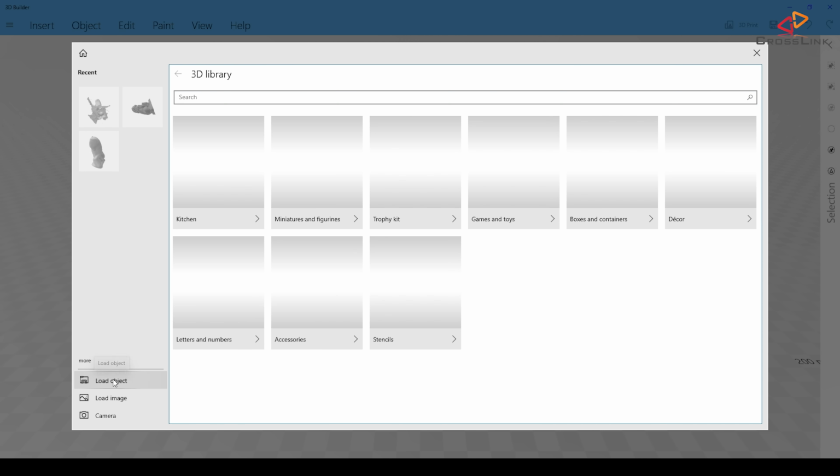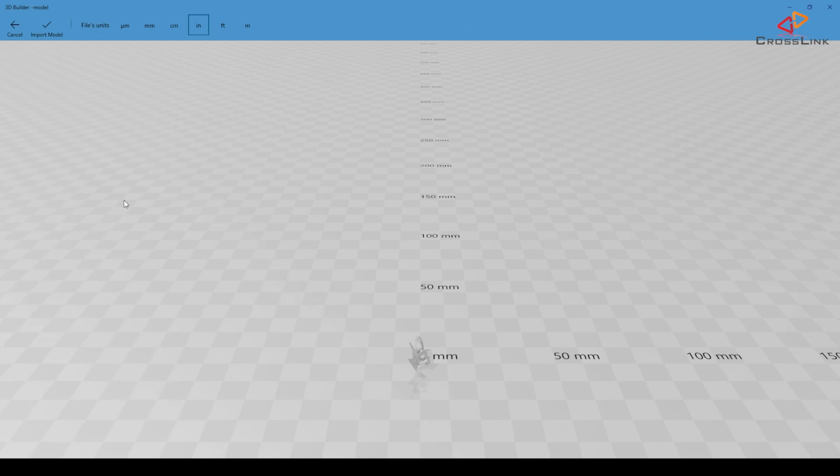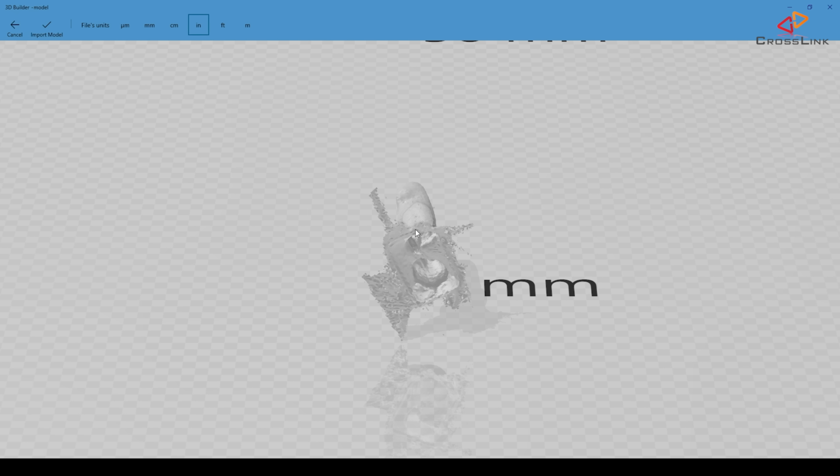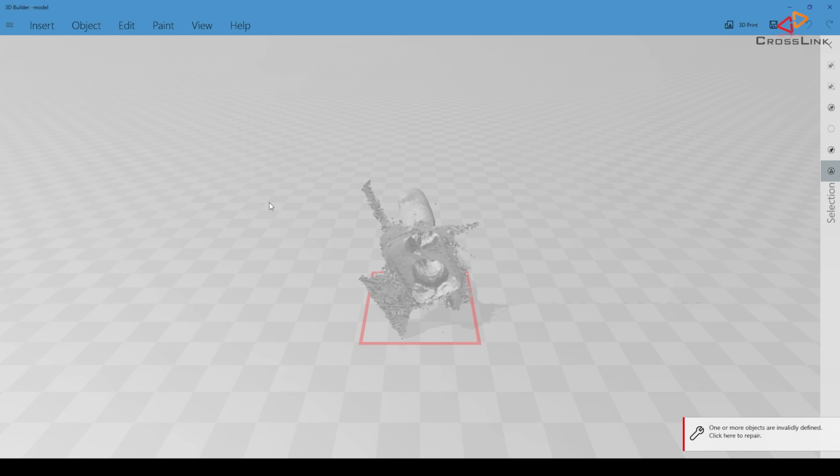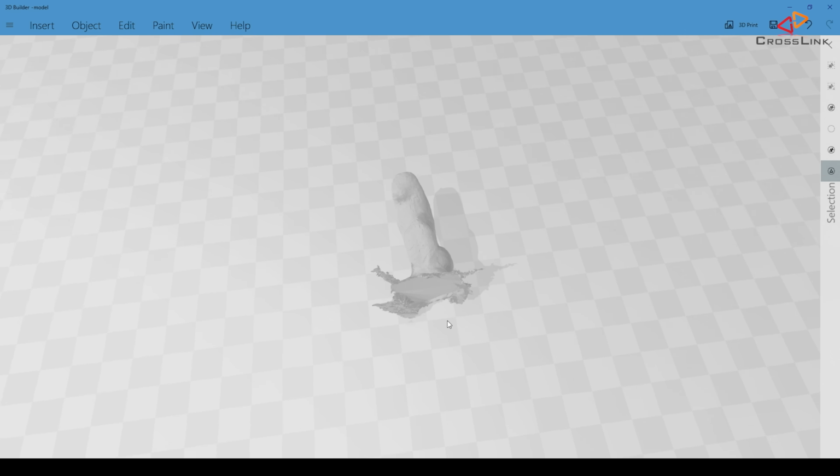So let's load the lion object, which is here. And first thing to do is to select what kind of unit it has been using when it was saved. So in my case, I'm using meters and I'm starting to import it. And now what 3D Builder makes very easy is to actually repair the object, because here you can see this object is actually hollow and it's not closed, and it should be closed for any kind of 3D printing.